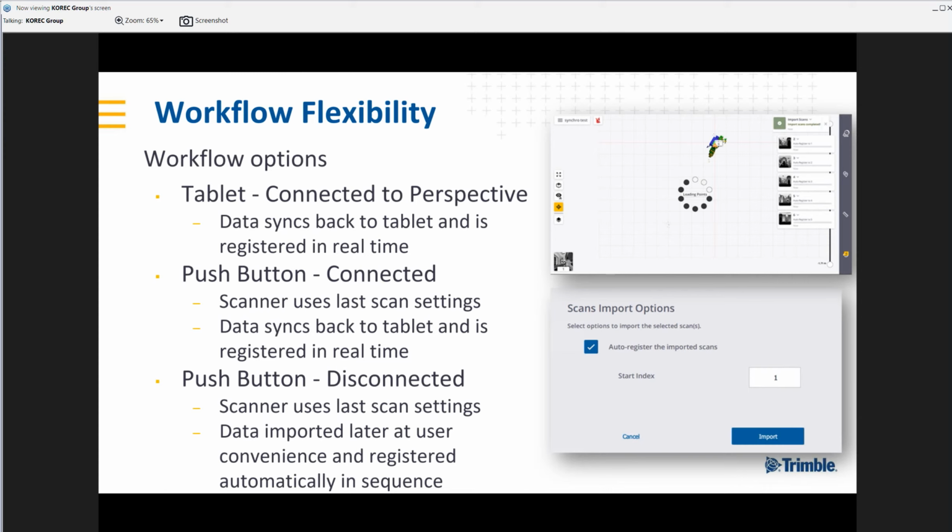Our third option is to be disconnected from the tablet altogether. We can start the scanner. What it will do is remember the settings, so the scan resolution, whether we want color, all of these things from the last project. It means we can use the power button on the scanner again to trigger a scan, but we don't need the tablet to be with us.